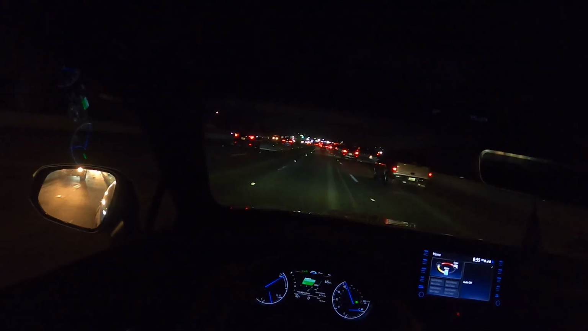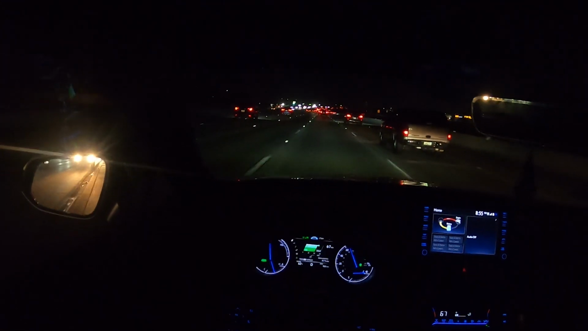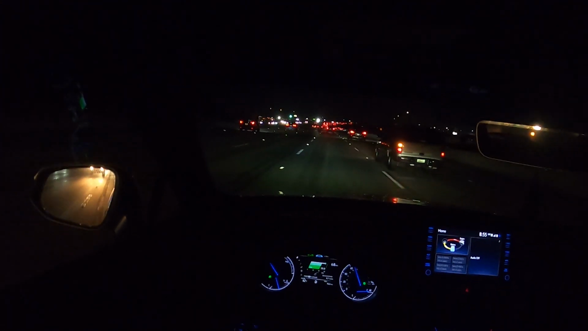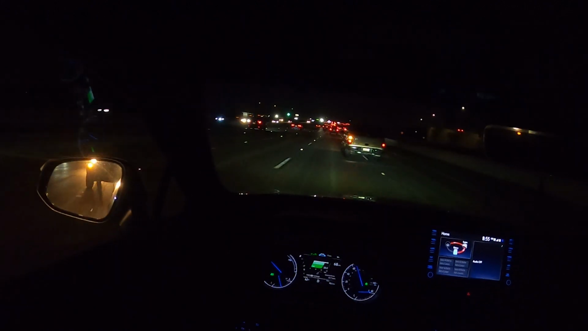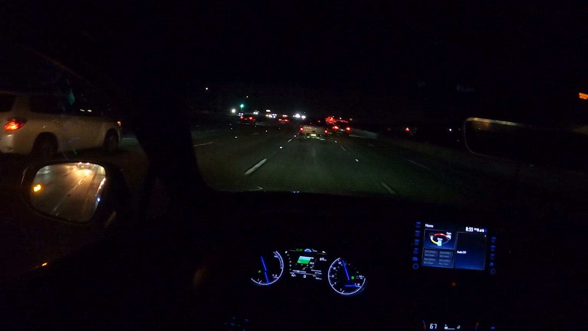So like I said, if you are just looking for a nice, comfortable car to drive, and the Venza ticks the rest of your boxes for what you want, and the act of driving a vehicle isn't so important to you, then I recommend the Venza.